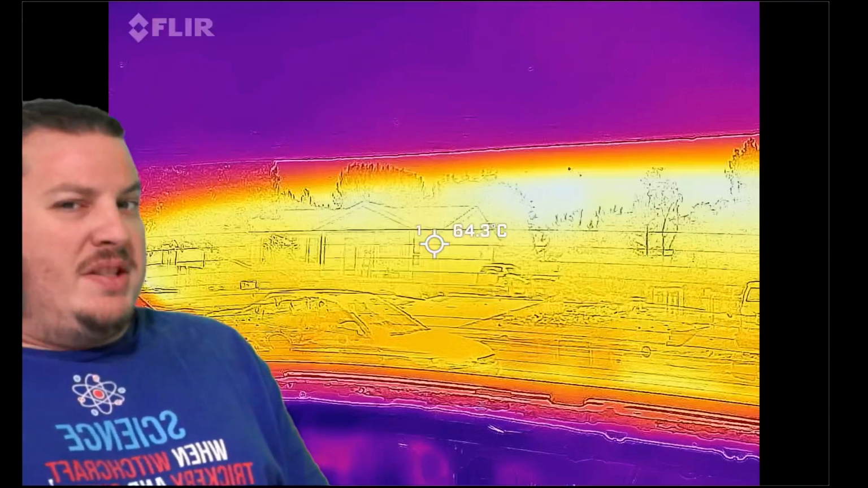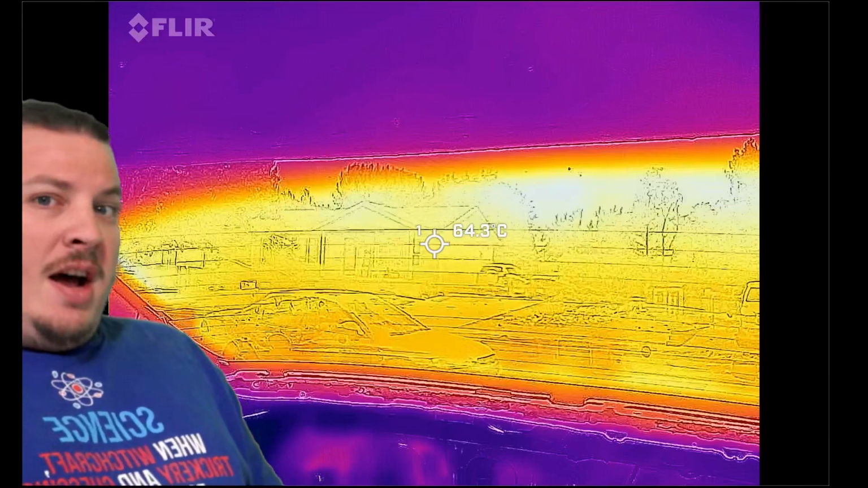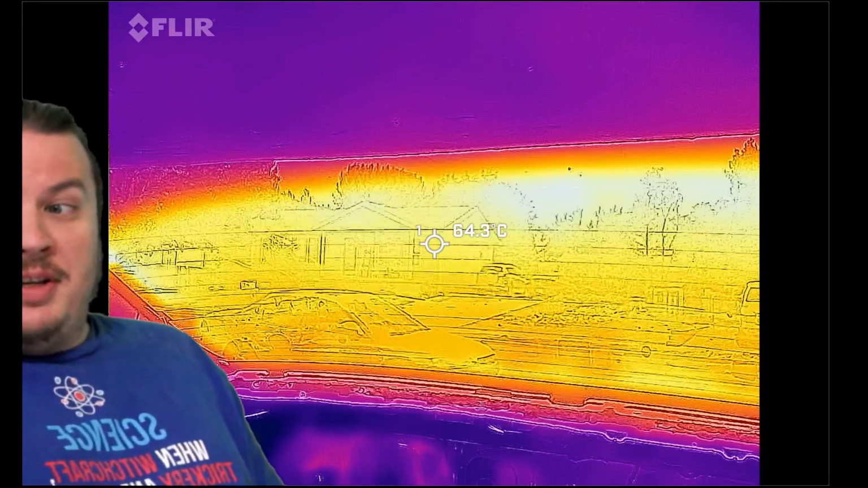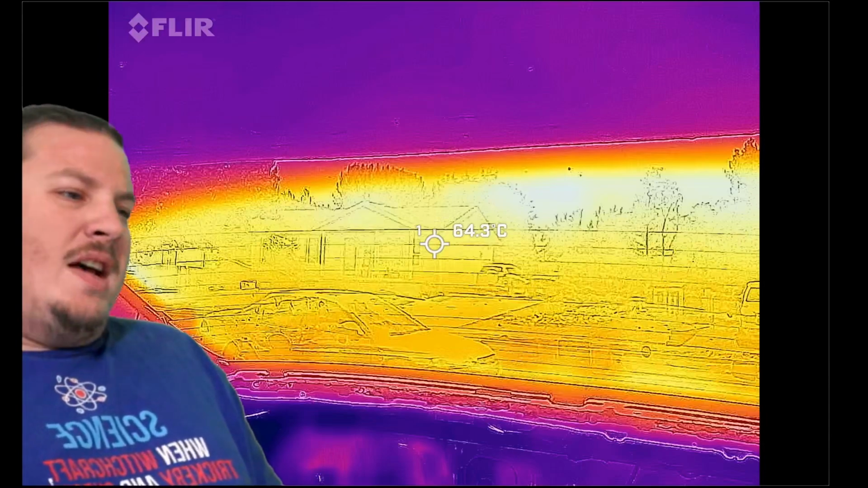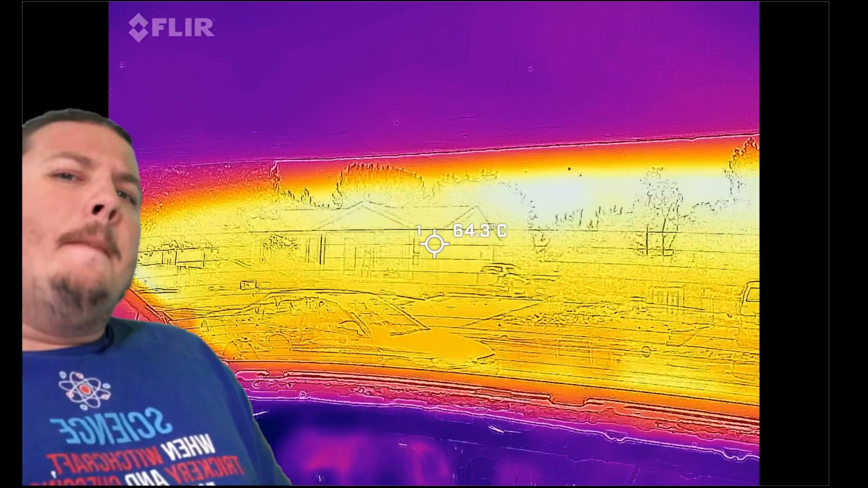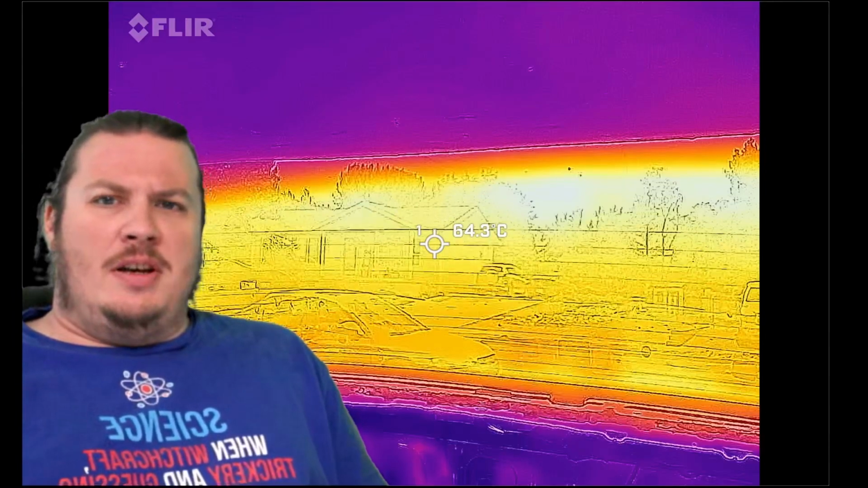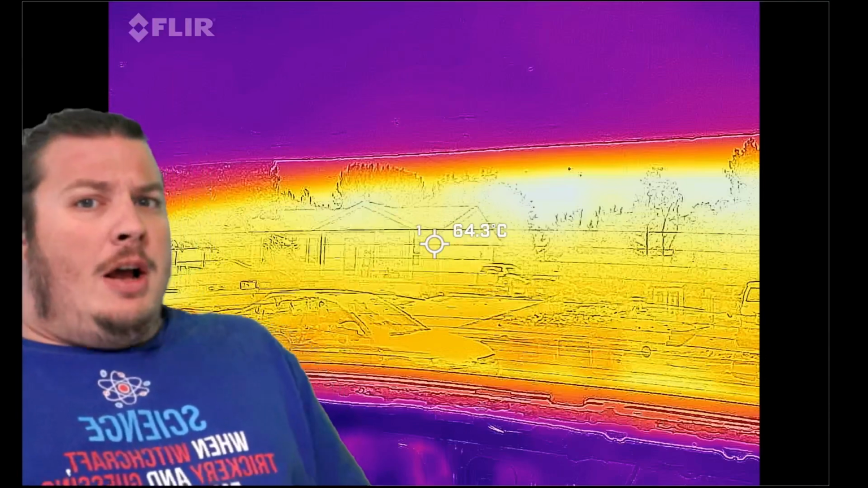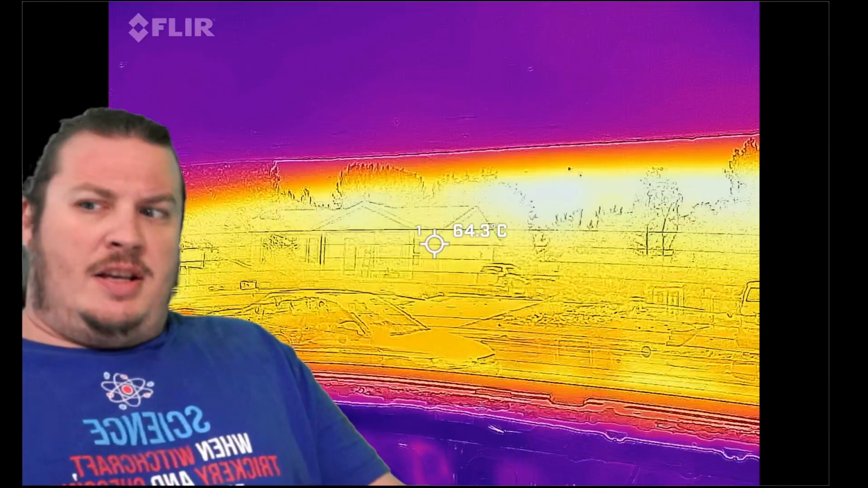So again, baseline image. Here is an image on a hot day of the back window, and you can see 64°C is what it says. I don't know how accurate that is when looking at glass, but the glass is tinted, so it might be pretty accurate. I'm not sure. But this is the back window on a hot day, sun's beating on it. This is what you're going to get